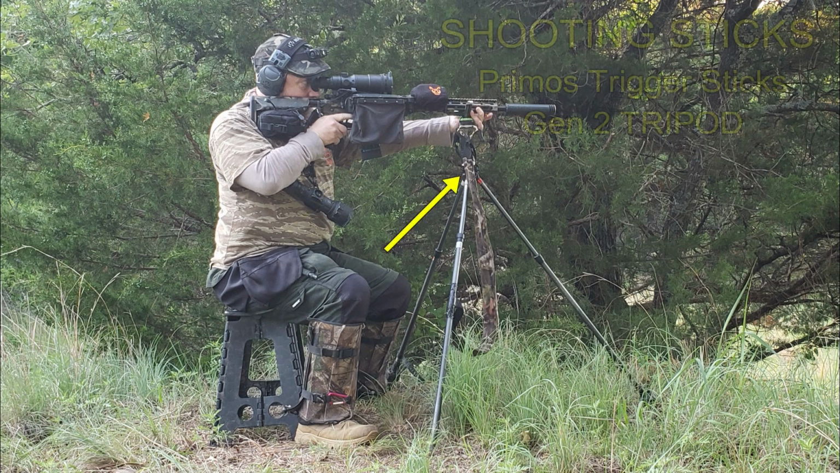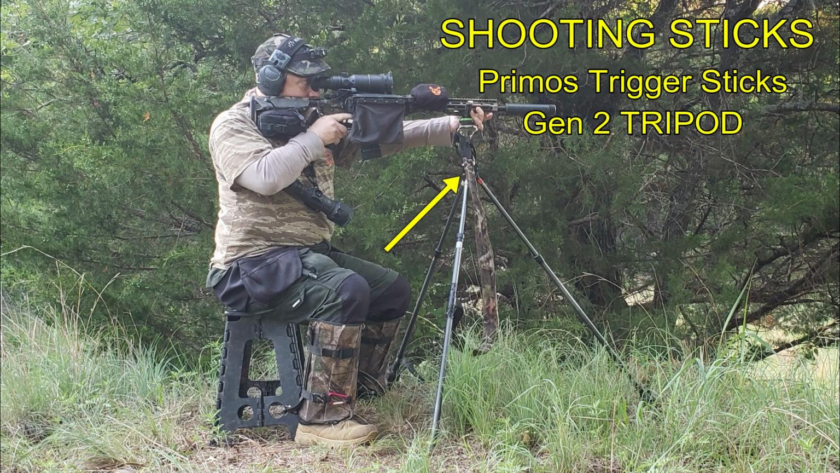Another product I'm commonly asked about is whether or not I use shooting sticks, and I do use shooting sticks, and I use tripod shooting sticks. They're much more steady than bipods are, and I use Primos trigger sticks. Mine are an older generation 2 trigger sticks. They work very well for me. They're lightweight, easily adjustable, and they go everywhere with me. I know there's some really fancy tripods out there that people use with ball mounts and everything else, and those are extremely nice, and I'll probably transfer to one of those someday, but right now this is what works for me.